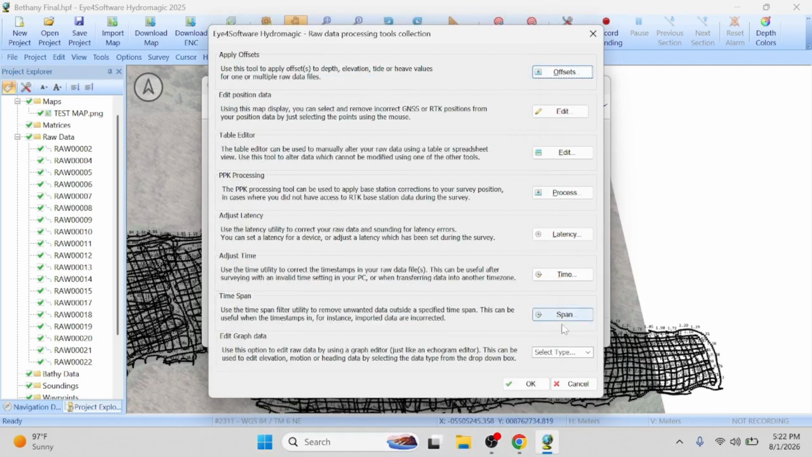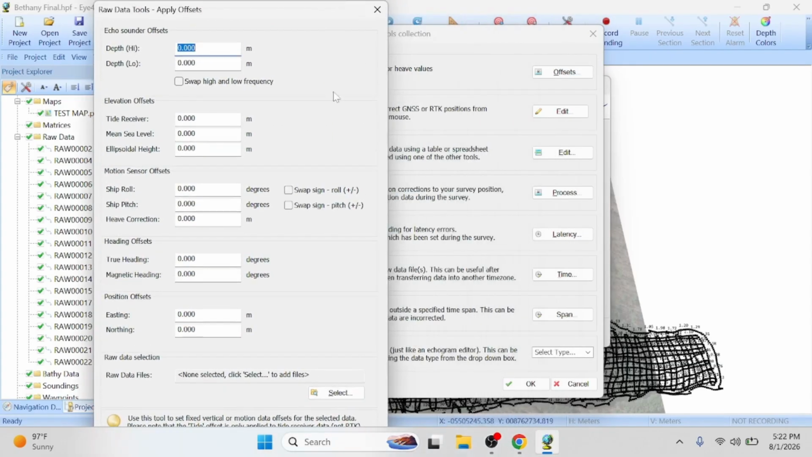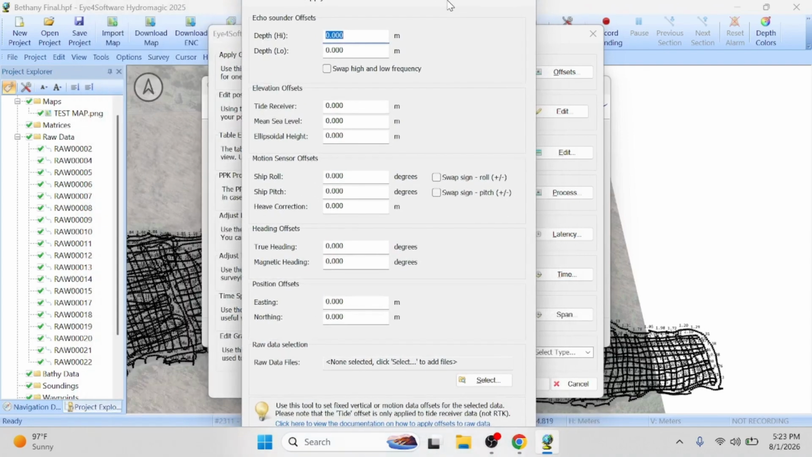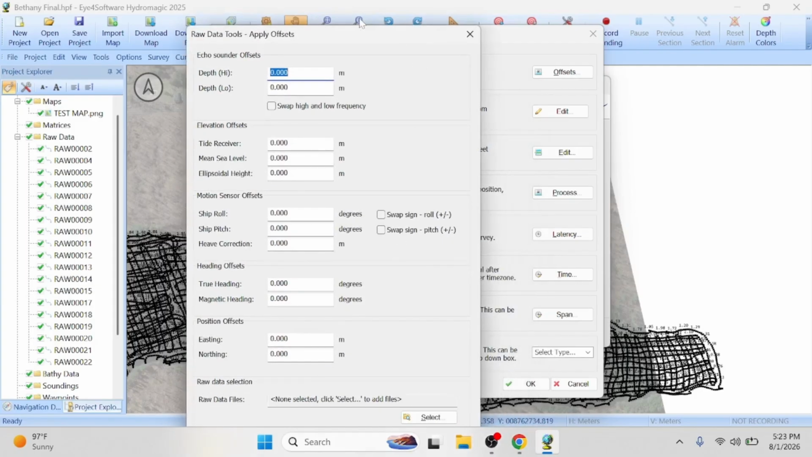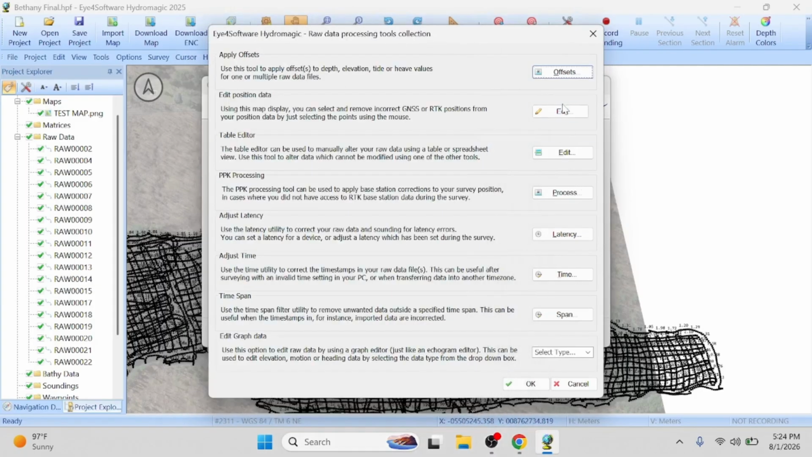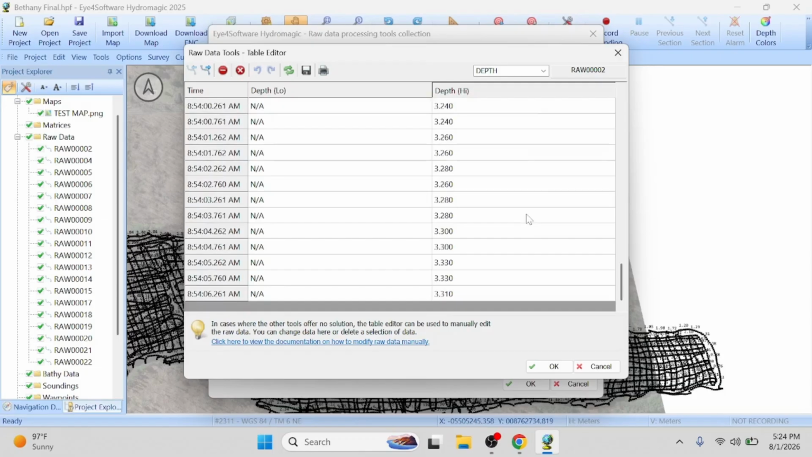I don't know what that is. Oh, it didn't take because I can't get to the bottom of the screen here. Okay, so we got that. We're in the table editor. I'm not a big fan. It's hard to edit data when